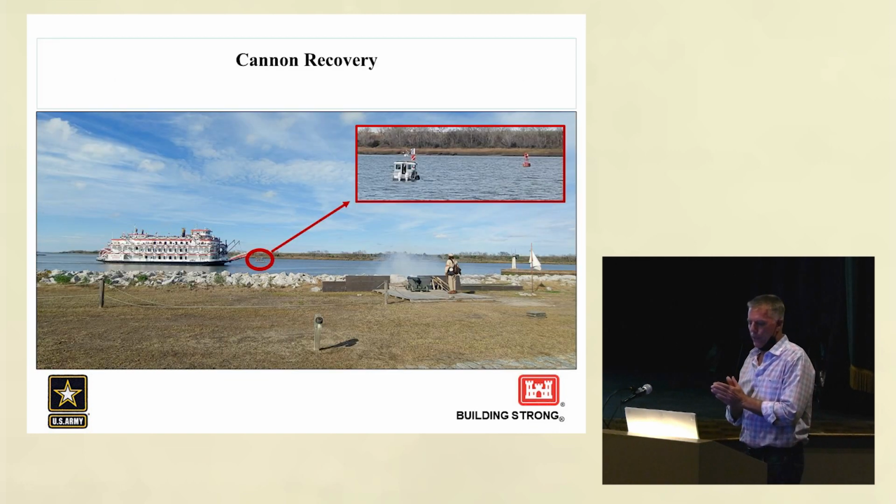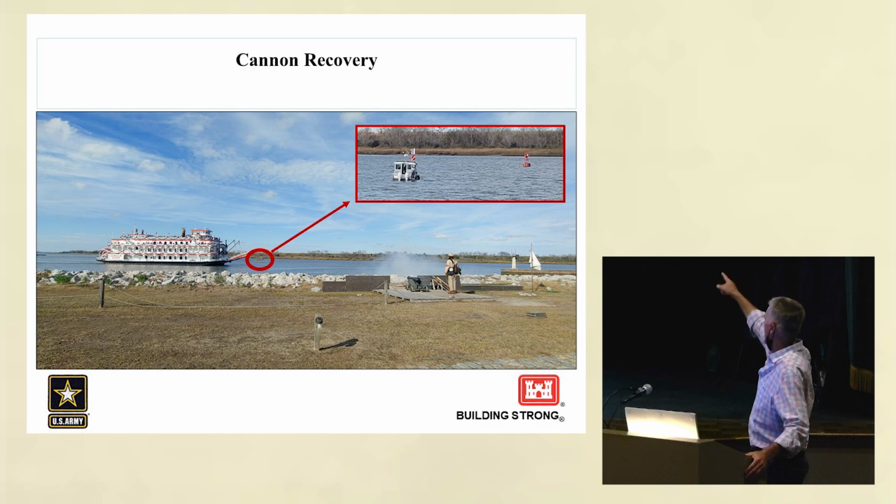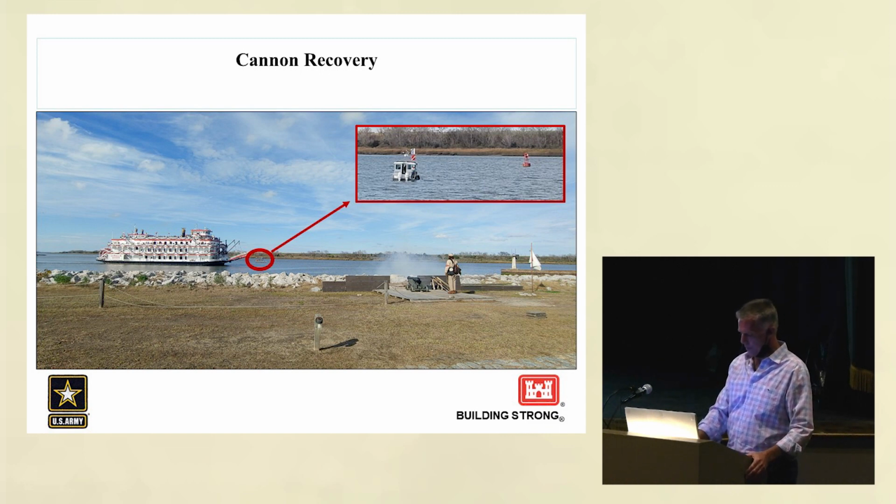The cannon recovery, as the video indicated, was conducted by Commercial Diving and Marine Services. Several of the folks are here in the audience. You may have noticed them. This is a shot from Fort Jackson. You can see the dive boat. The channel marker up in the upper right actually marks the site of the CSS Georgia, the Confederate ironclad.